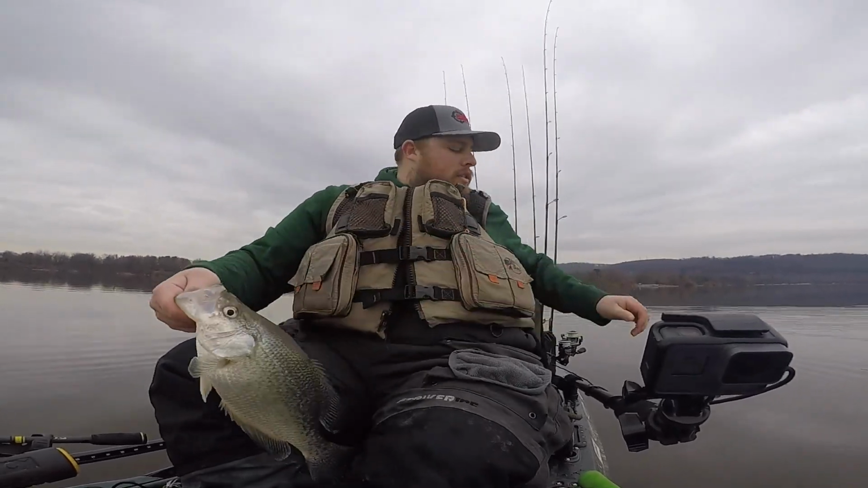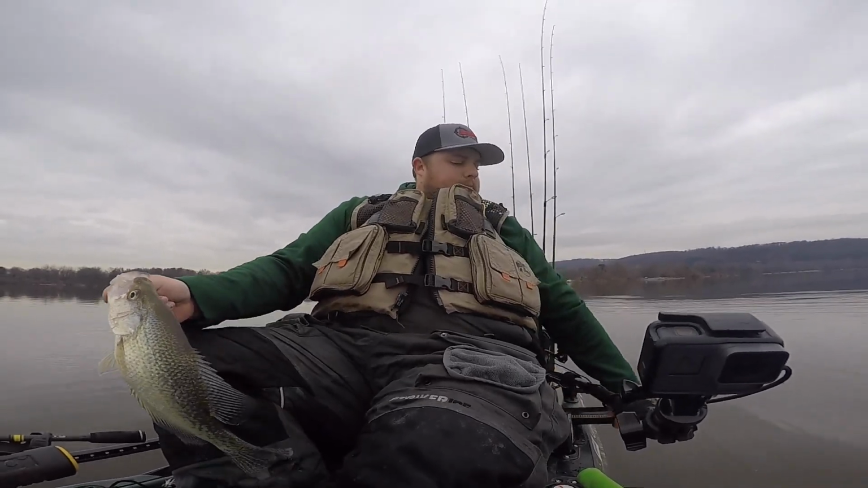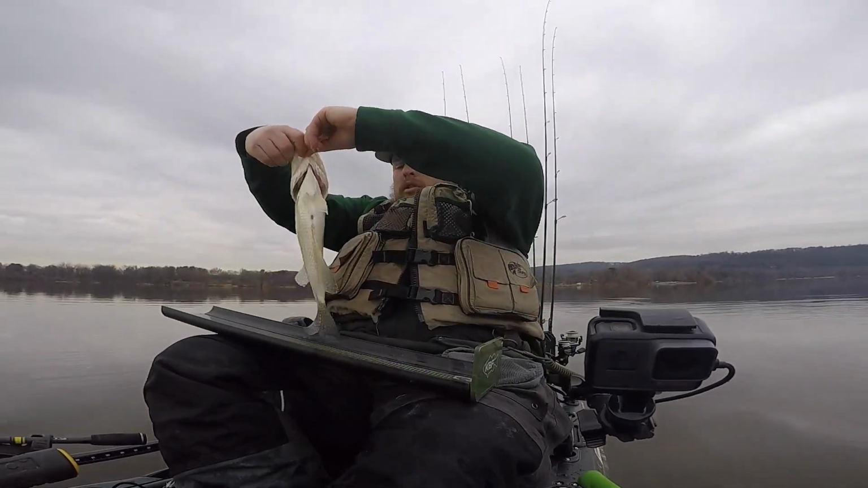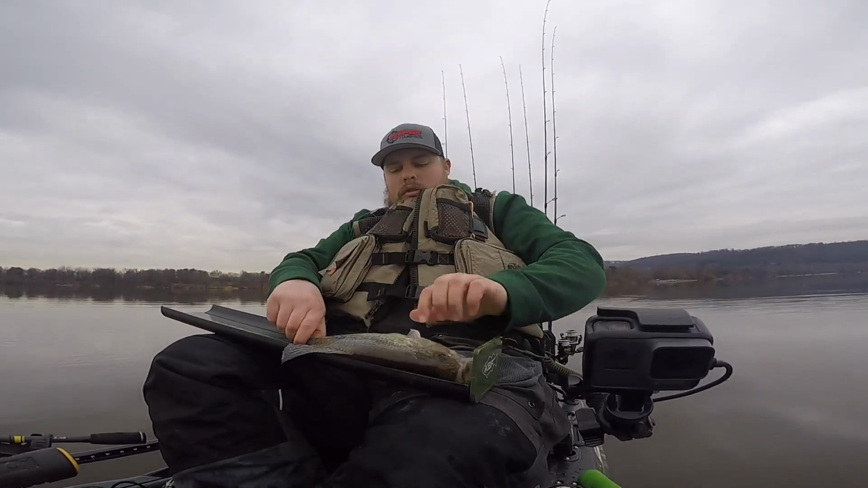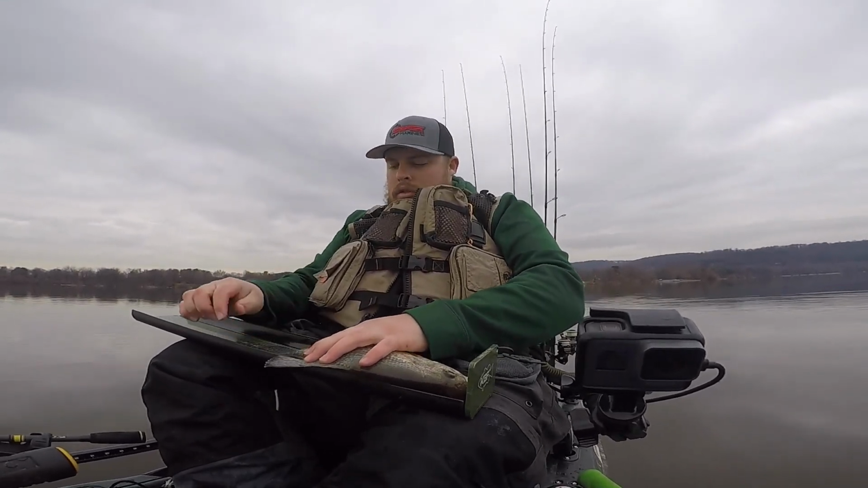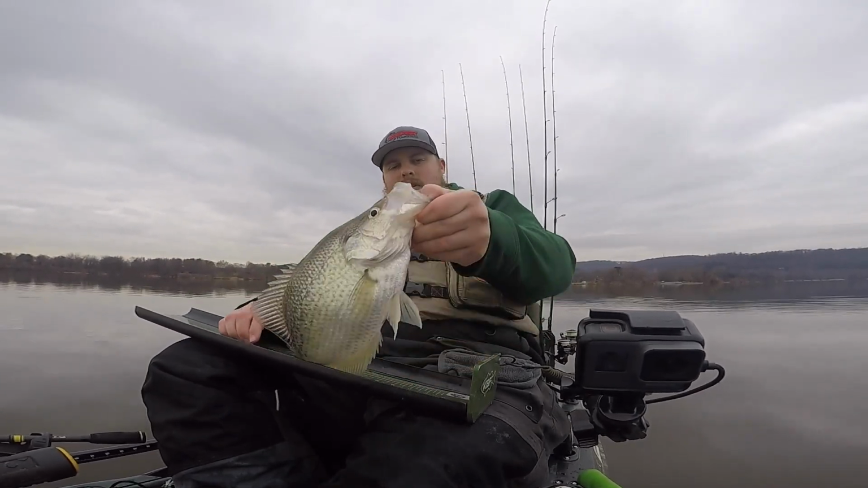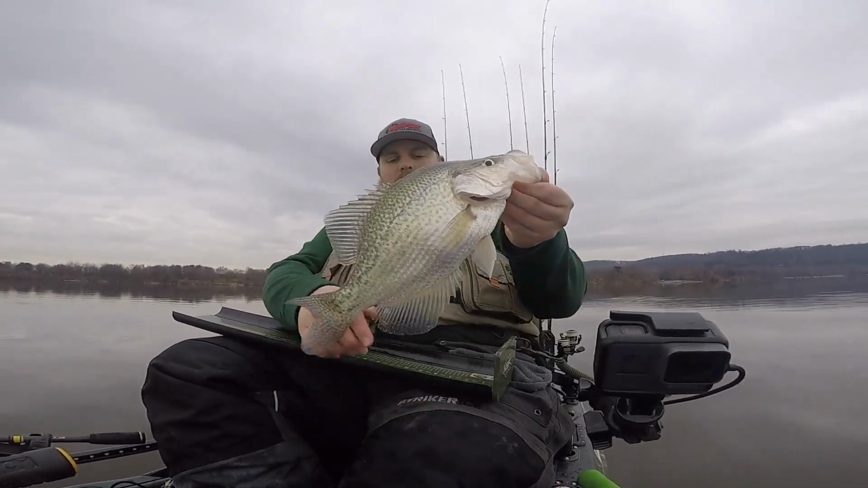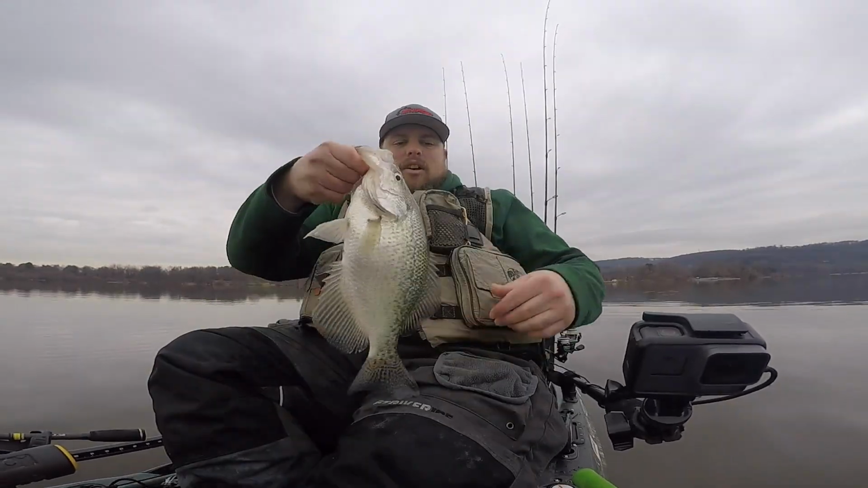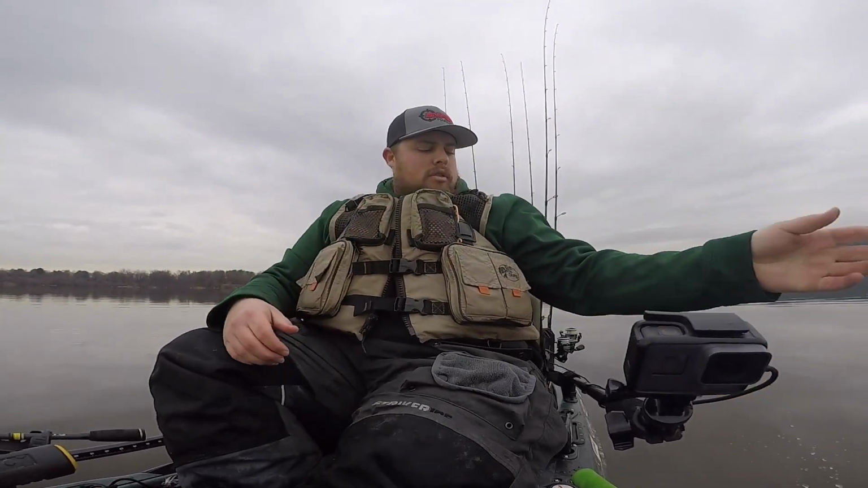That's a solid crappie. How big are we guessing? Yeah, 14 and a half. 14 and a half. Thought he was a little bigger, but freaking solid. Solid crappie. Awesome crappie. 14 and a half. See ya.